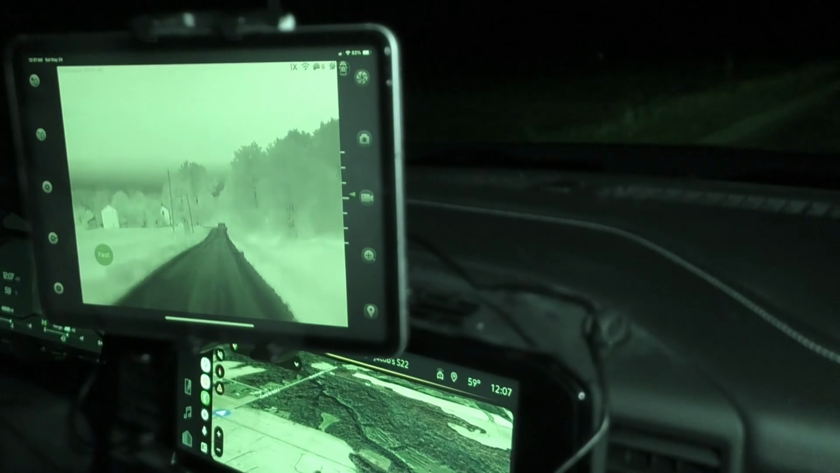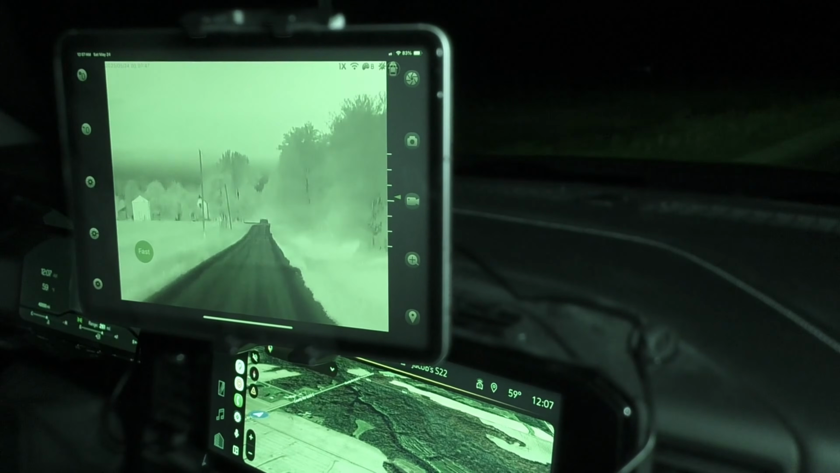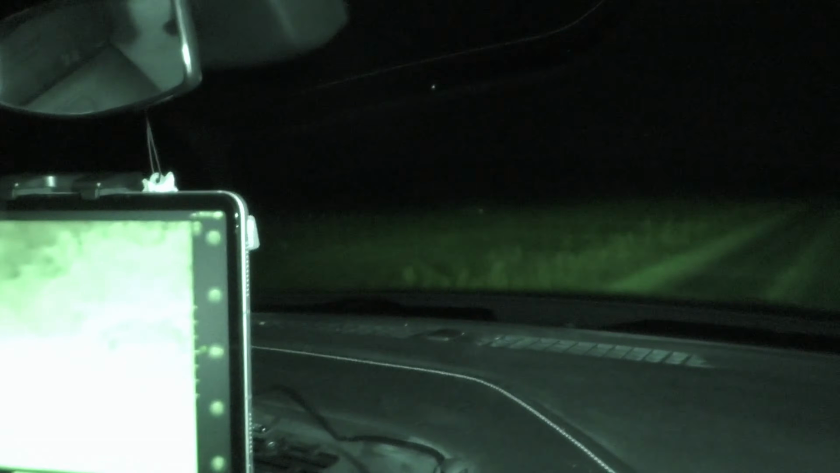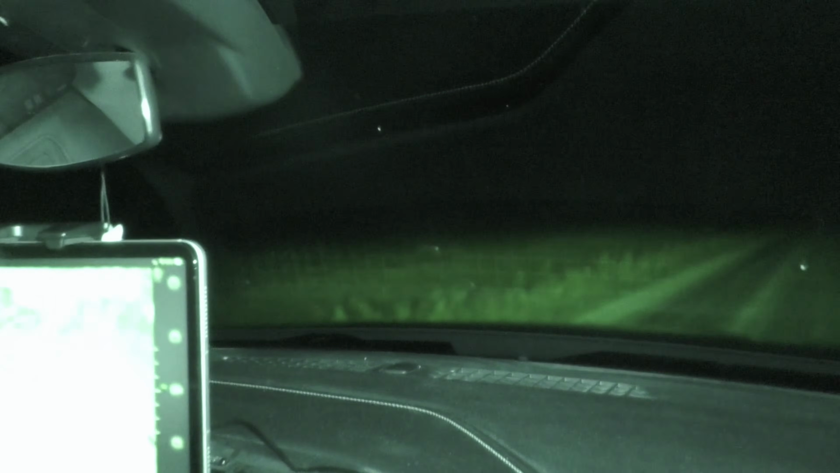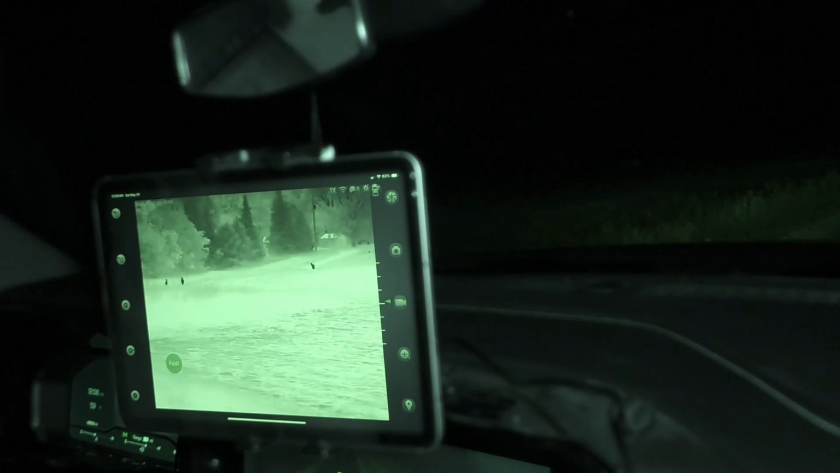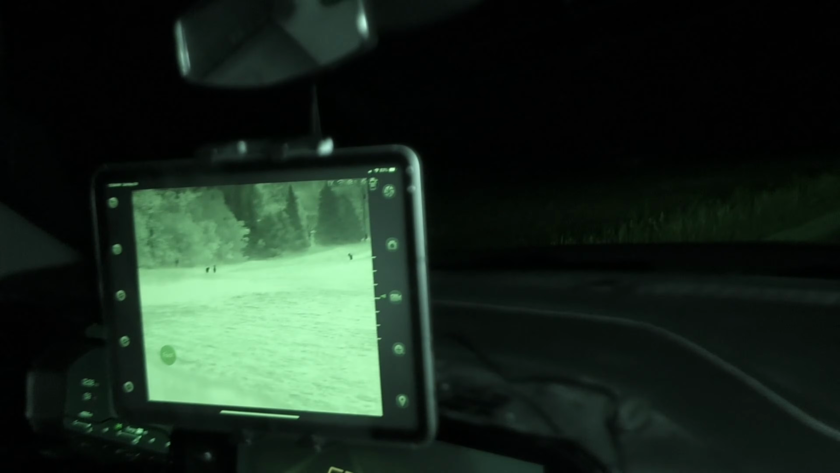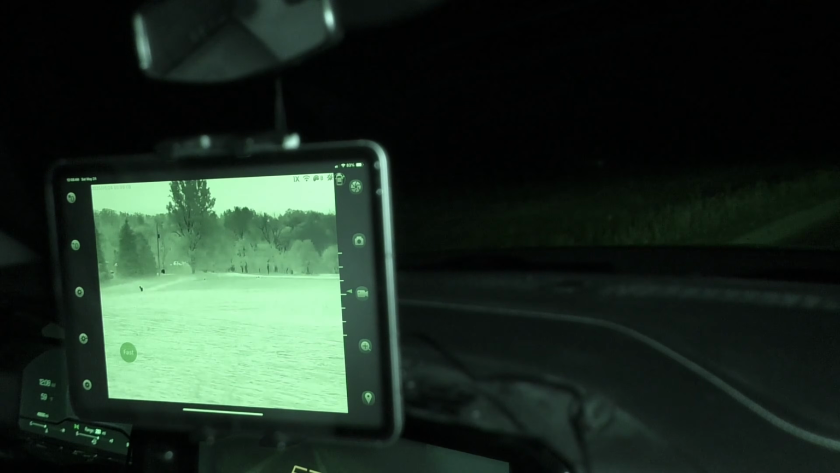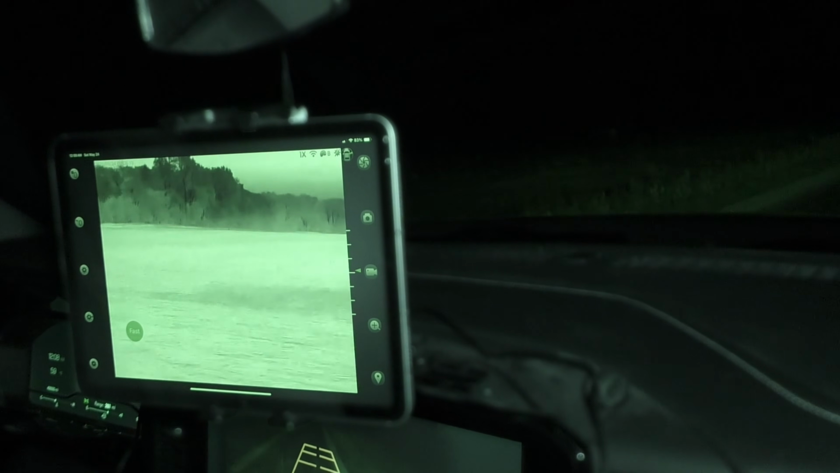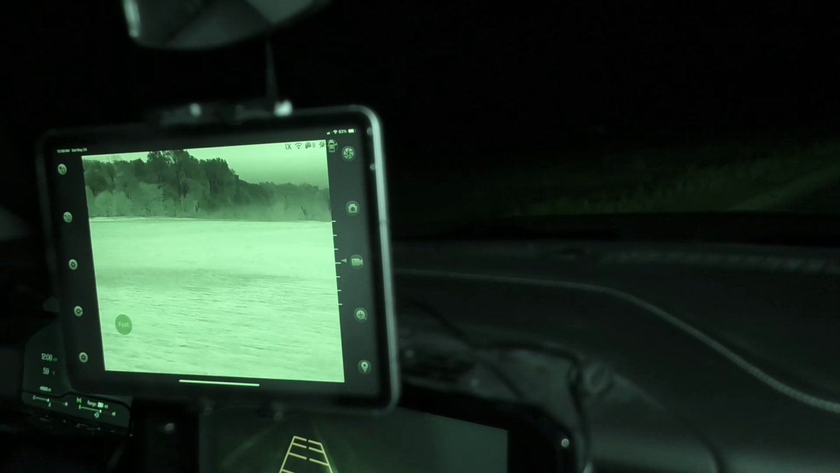So yeah, guys, this is gonna be a big game changer for us, especially them cold, windy nights where you don't want to have your window down. We can sit in the truck, we can take a break, kind of just relax and enjoy ourselves and ride around, especially nights that the coyotes ain't talking. We can go ride around, just look at our fields, see what's moving, what's not moving, get a good indicator what's going on.